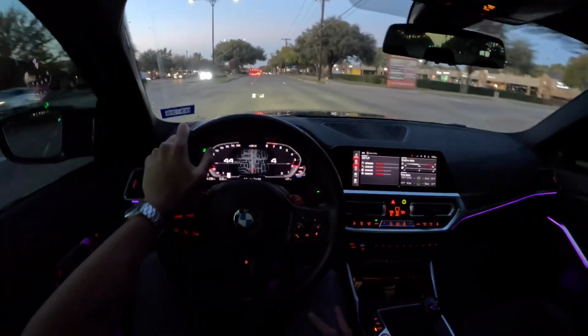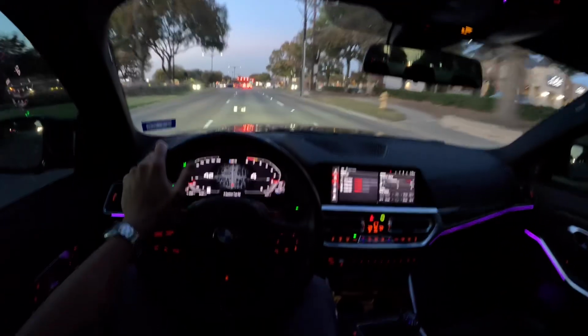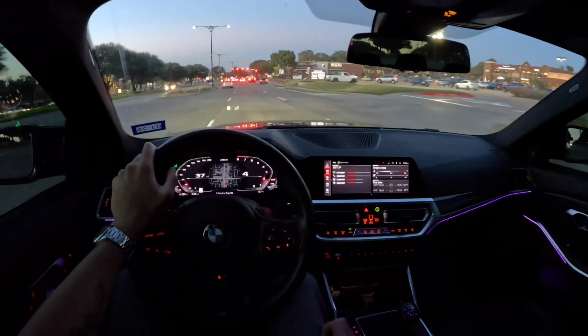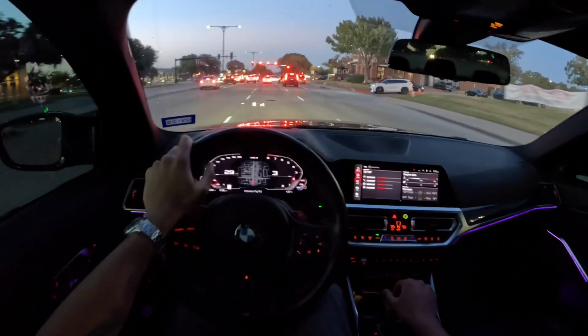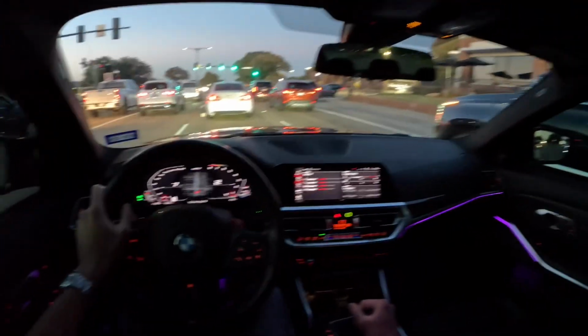The only other competitors are the CT4V Blackwing and the CT5V Blackwing. The M3 is way better than the CT4V Blackwing in my opinion. And the CT4V Blackwings are a lot cheaper now. They depreciate like crazy. So around the same price, I would take a G80 any day, because at the end of the day, it's an M car. But if you can get a CT4V Blackwing in the low 50s now with barely any miles, at that point I guess it would make sense to get that.